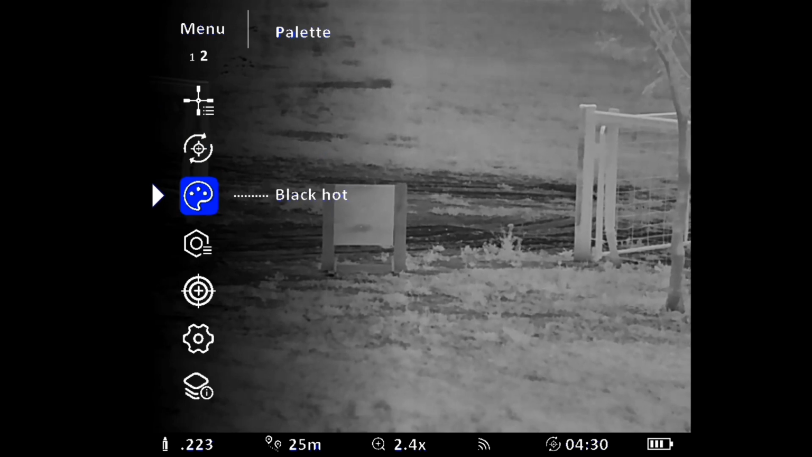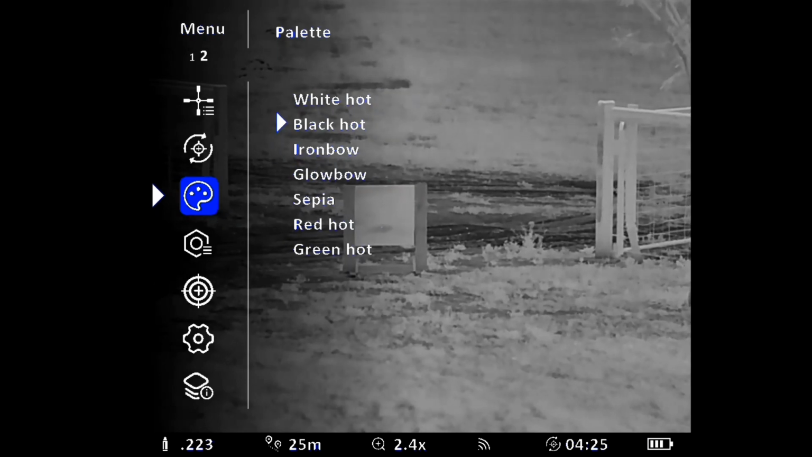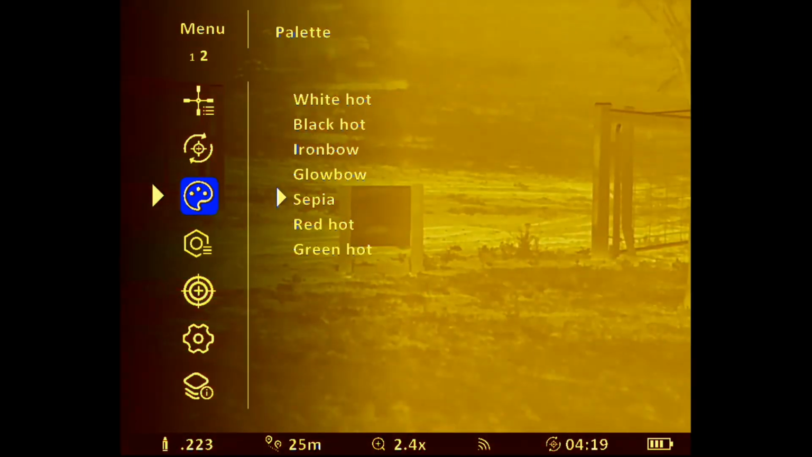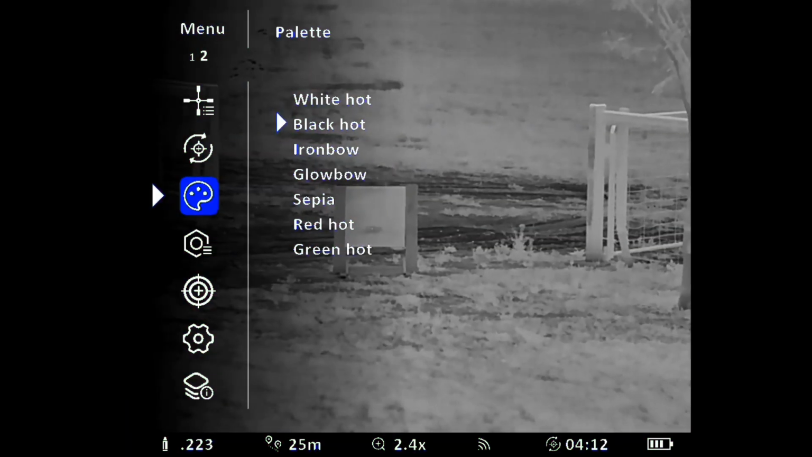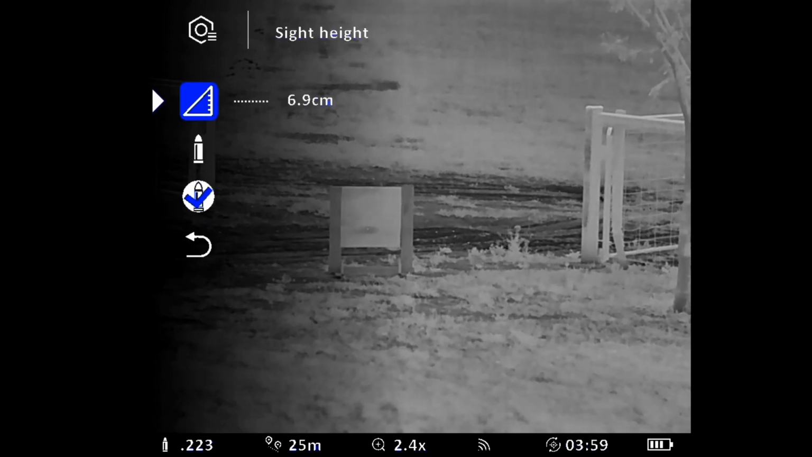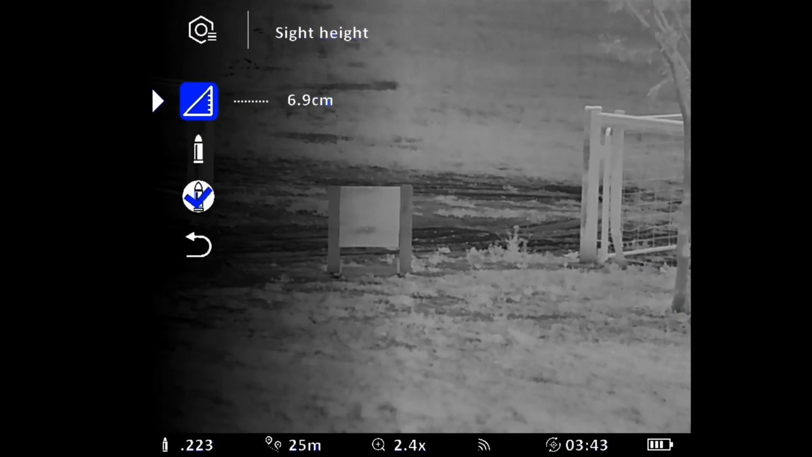Anyway, the next one is your colour palettes. You can have it white hot, black hot, iron bow, glow bow, sepia, red hot, and green hot. I'll leave it on black hot for the review. Now there's your zeroing profile, so you can change that one there, it changes your height of sight. Mine is currently from centre of the scope to the centre of the bore about 6.9 centimetres.